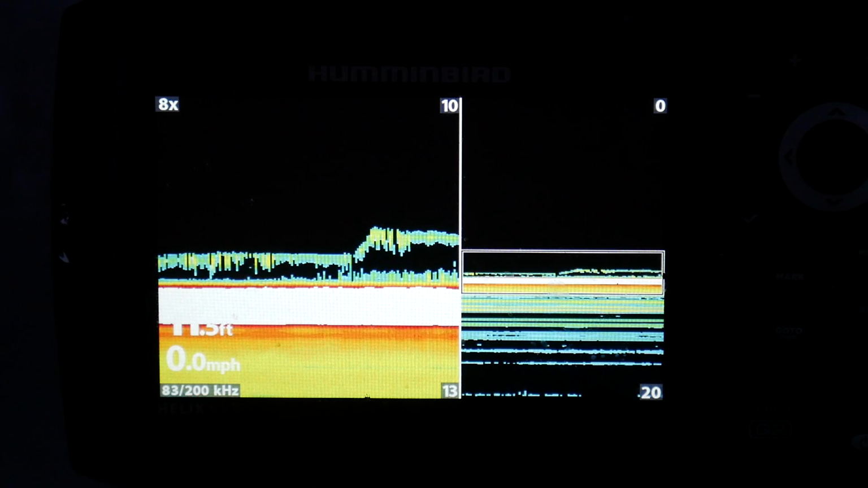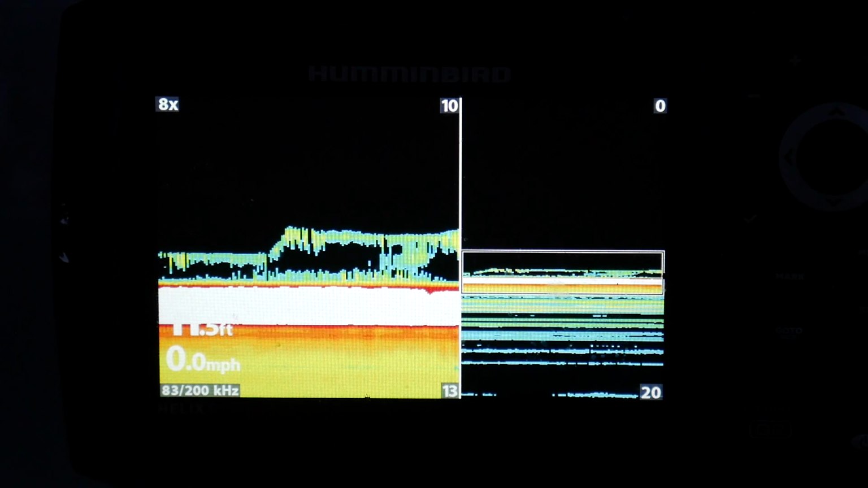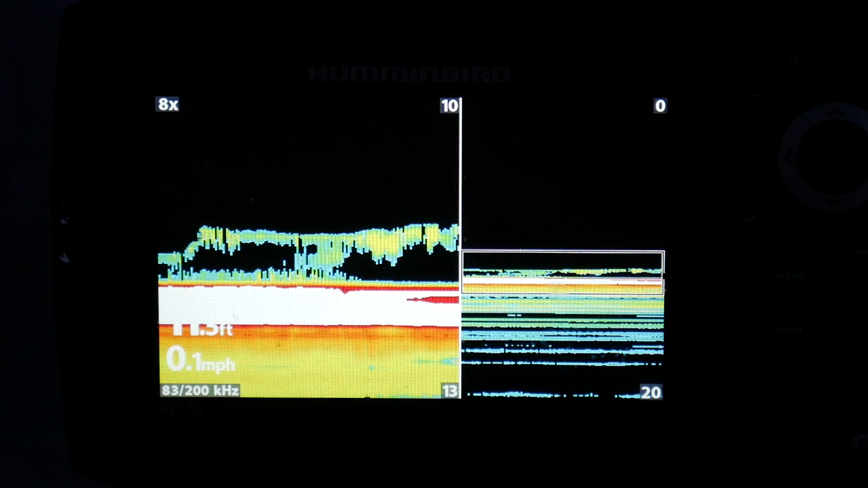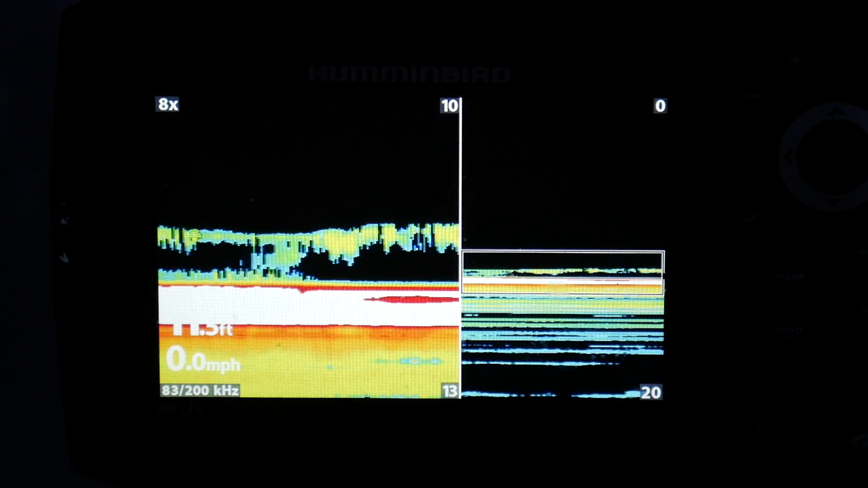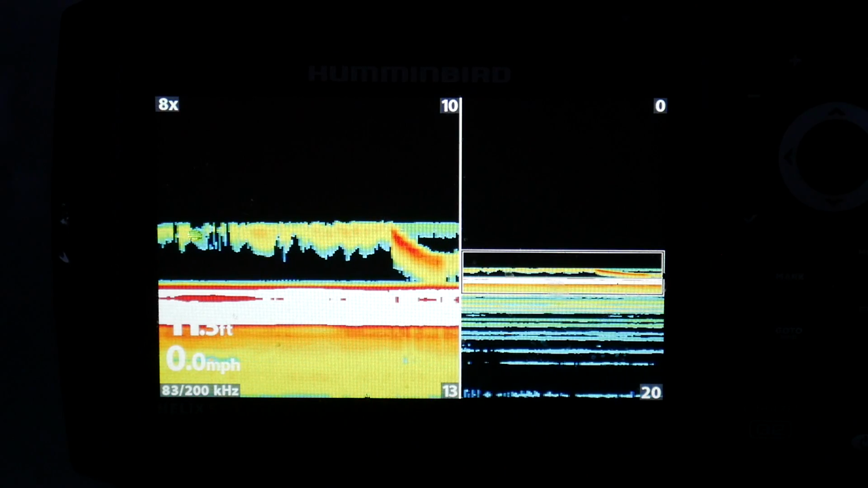See, right there, there's a fish. On a Veksler unit, it would just blink. You're not quite sure what it is, if it's a tree or a branch. See, and this fish is on it. He's on my lure right now. Come on. He's on the jig. He's looking at it, and then he went away.